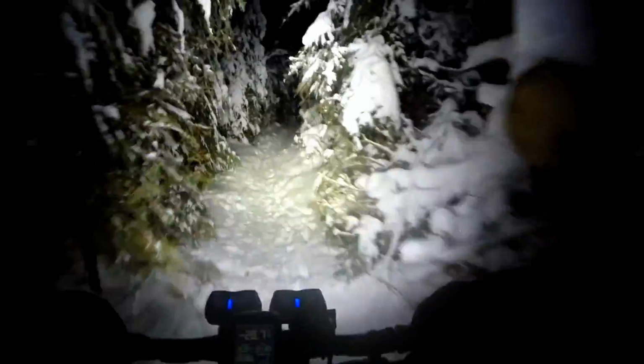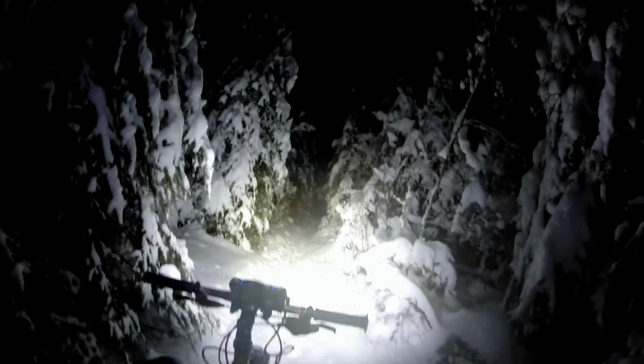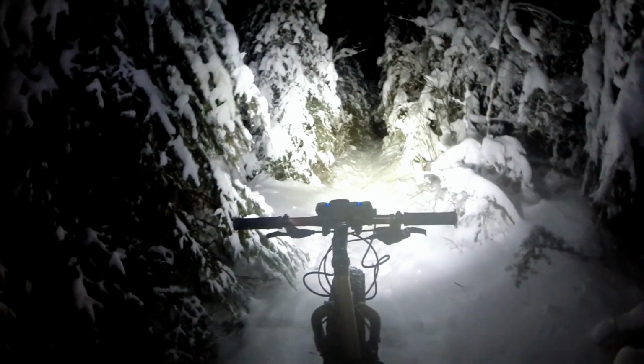It's absolutely beautiful through here. Like the trees have been cleared out. Photo op. Check that out. Actually, it doesn't look as beautiful as it could have if we were here right after the snowfall, but still looks pretty nice.